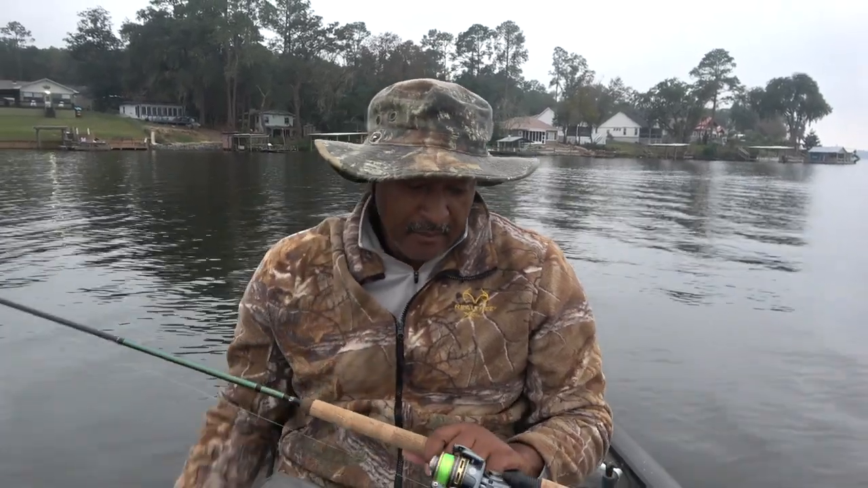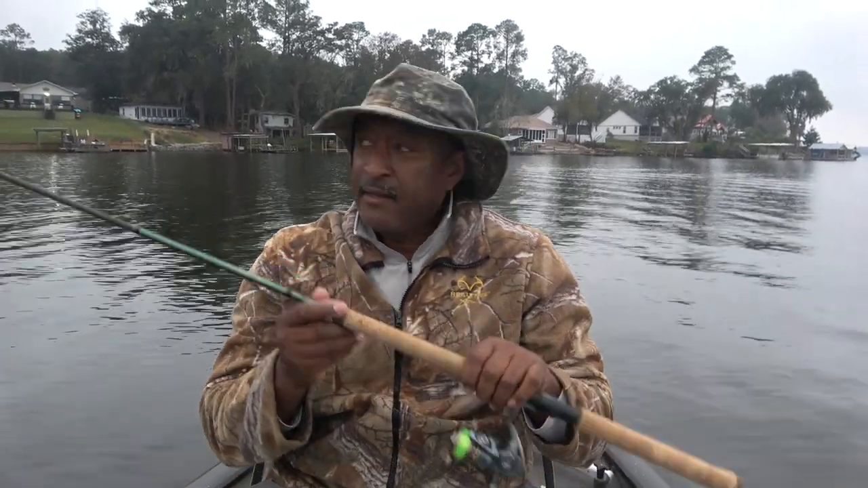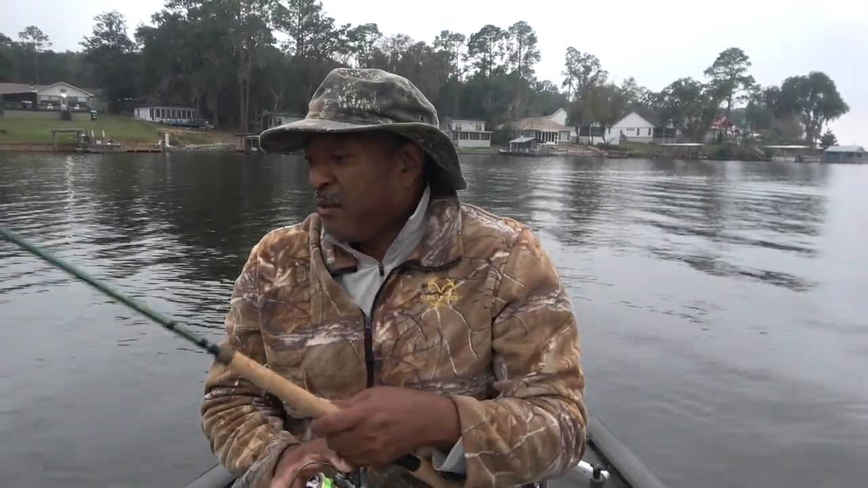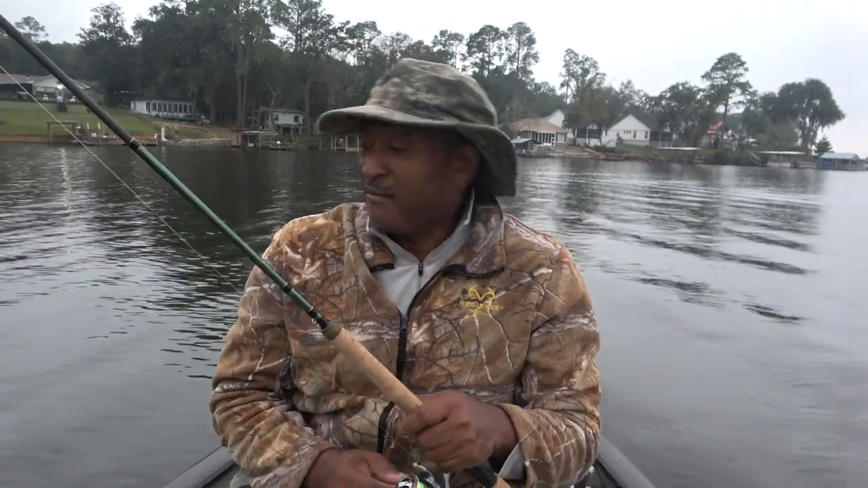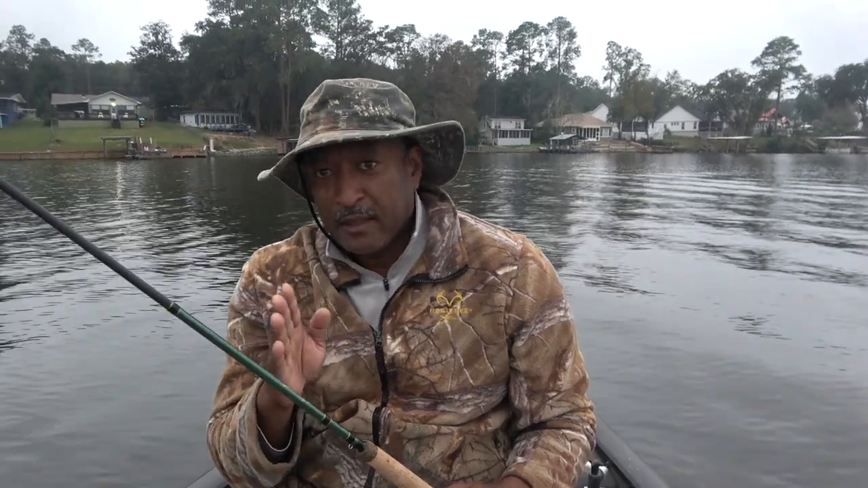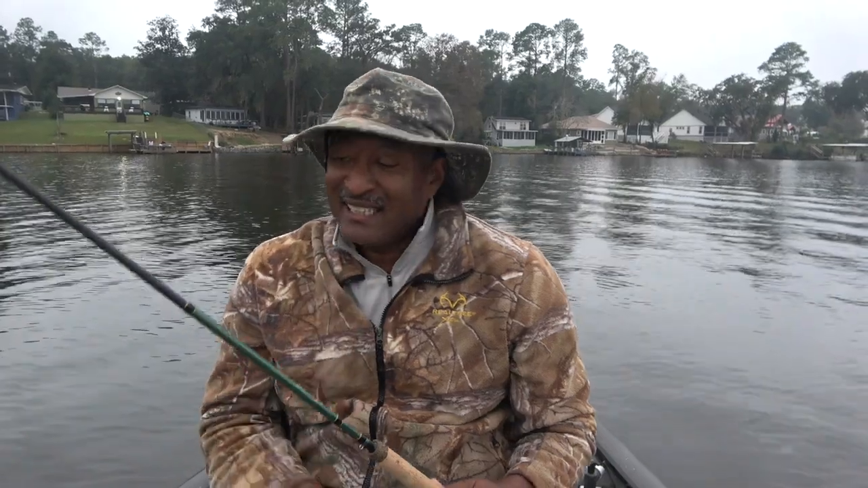Sometimes I'll come down here and use a double jig rig, but normally once I'm on the lake and I ever break it off, I just go with a single one. I've actually seen, using two different jigs on the same line, the fish swim past the first jig and go on to the second jig and hit it.